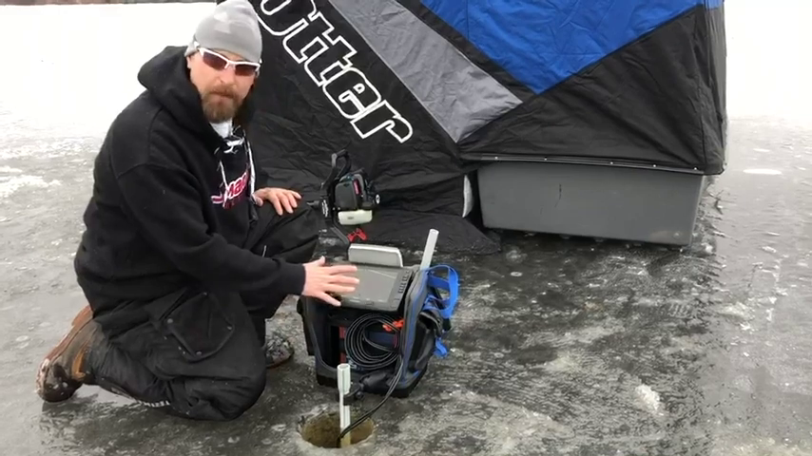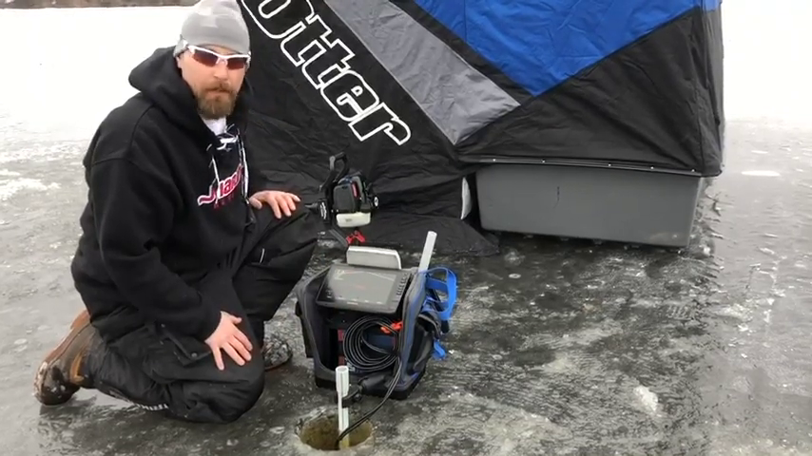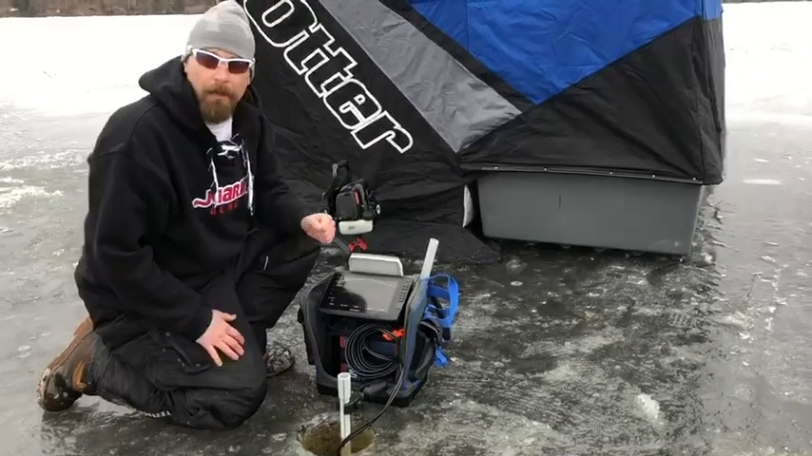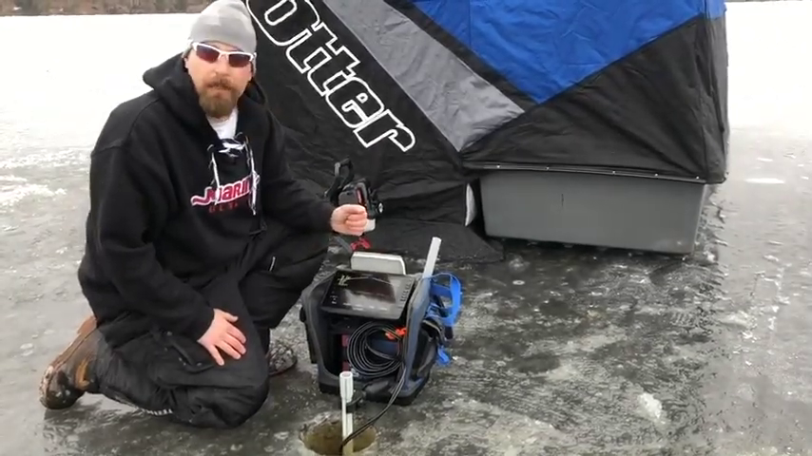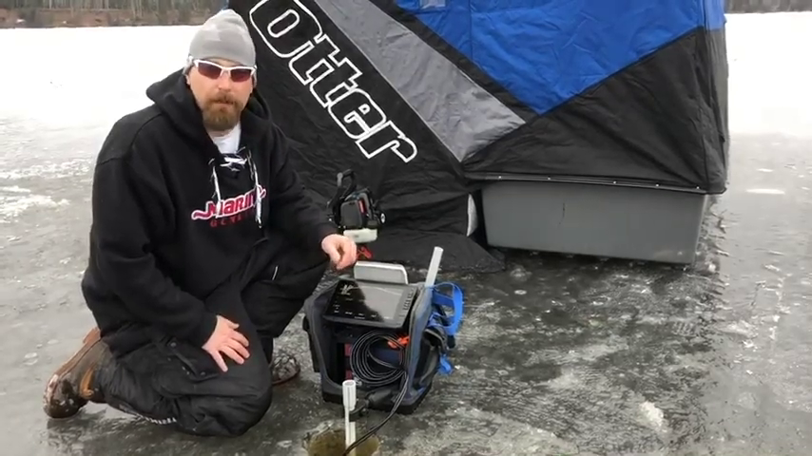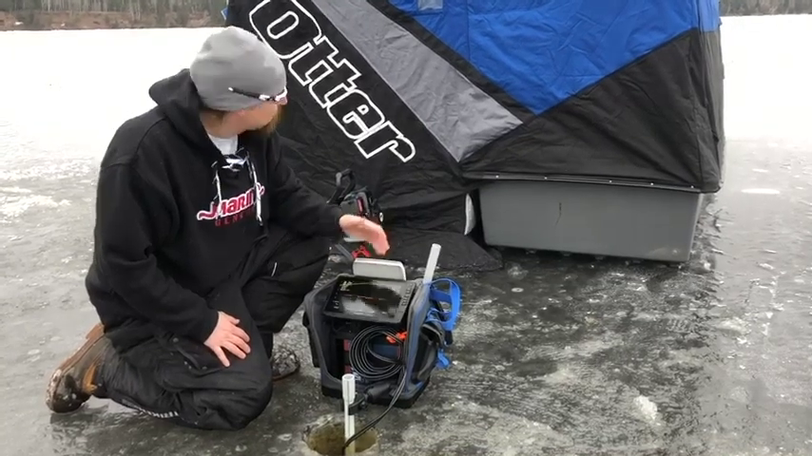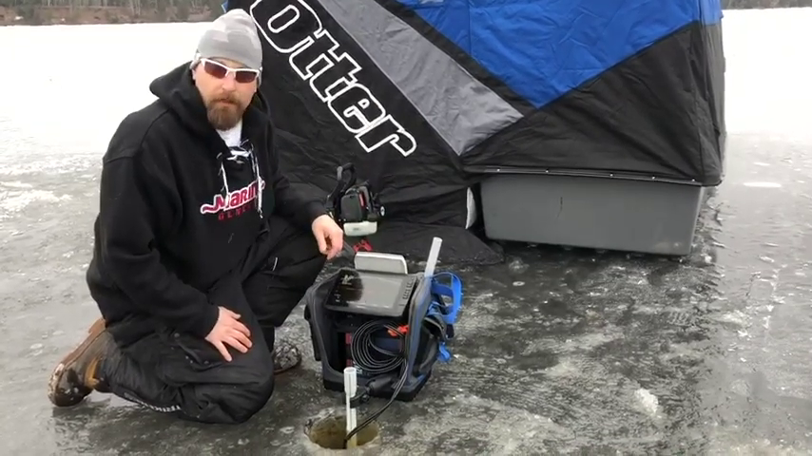But you can definitely make them out, and this is a revolutionary new tool on the ice, even for the common guy. And I'm here to show you how to use it, and Marine General in Duluth, Minnesota will be able to help you with all the pieces you need to build one. So let's get this in the house, the otter, and do some fishing.